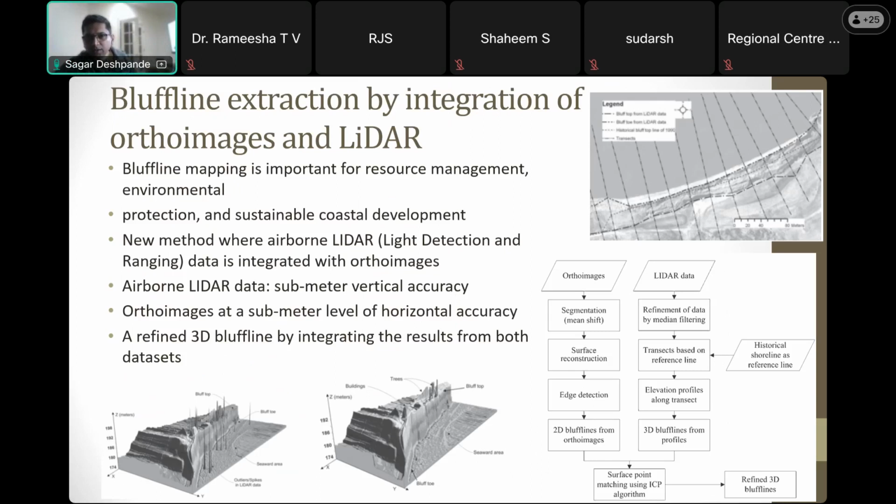With the Lidar data, we did a slope-based technique by which we could get the crest, or the change in curvature at the top. And then we applied the ICP algorithm to fit these 2 data sets, that is 2D from the bluff line and the third dimension from the Lidar data. And then we got the refined line. We compared it with ground-based data, GPS observations, and reported the accuracy.